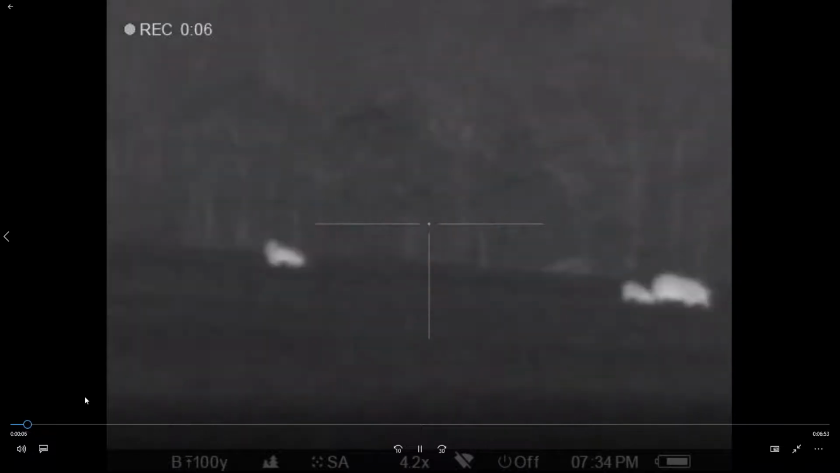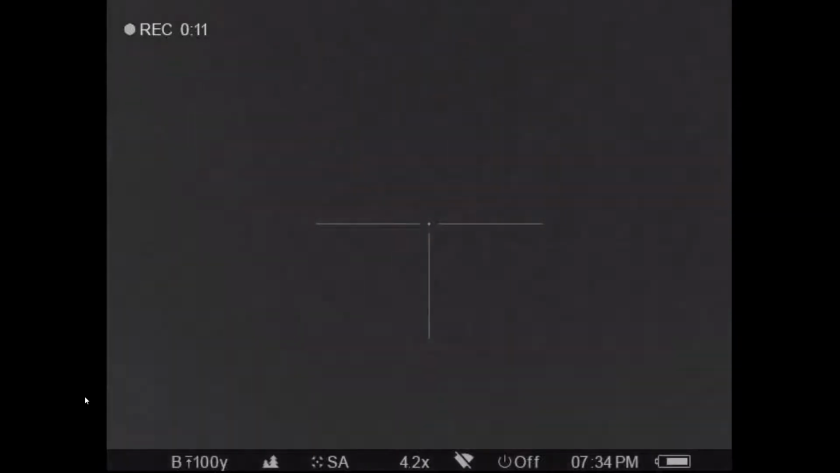Okay, we're looking at them there. They're still there. They're not going anywhere. So being big and fat and old, we're out of breath, so we had to rest a little bit. So when we're not so out of breath, we shoot. Move up just a little closer. Like I said, every time you see that go up, that means I'm walking. I throw that gun up over my shoulder and walk.